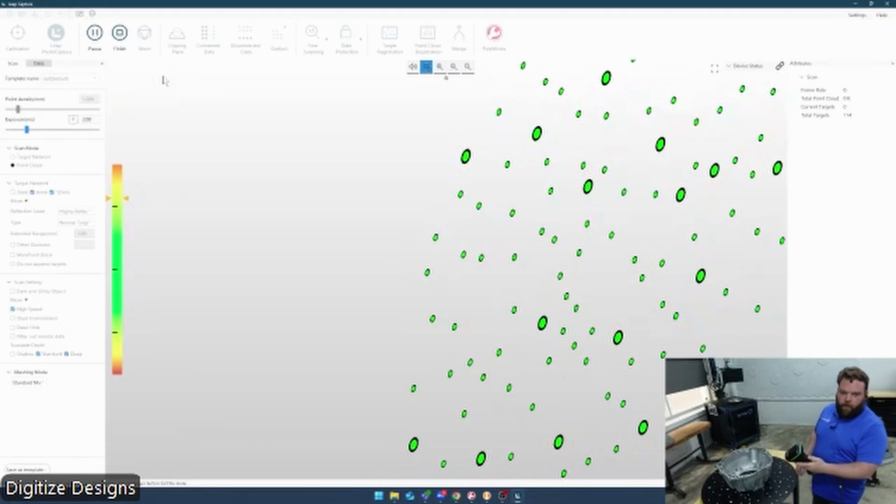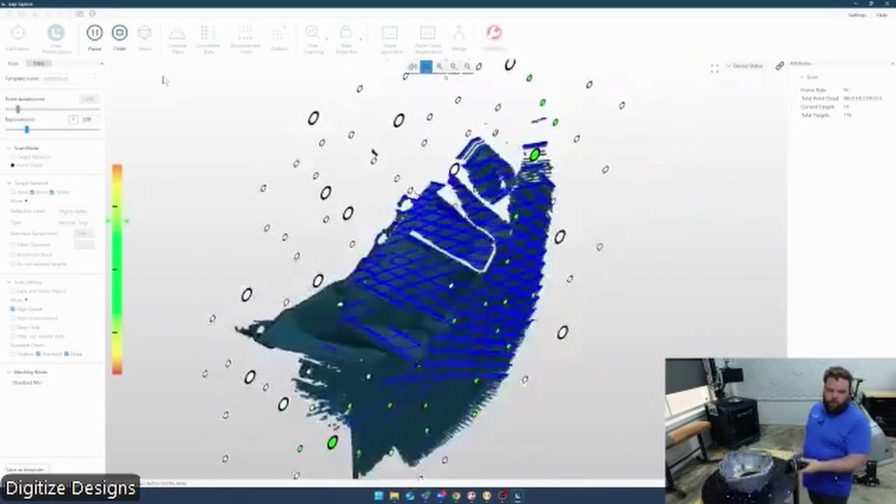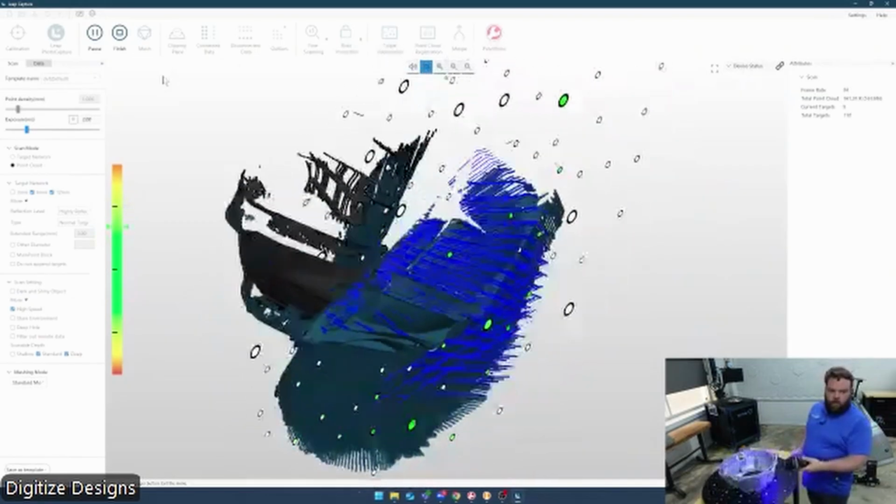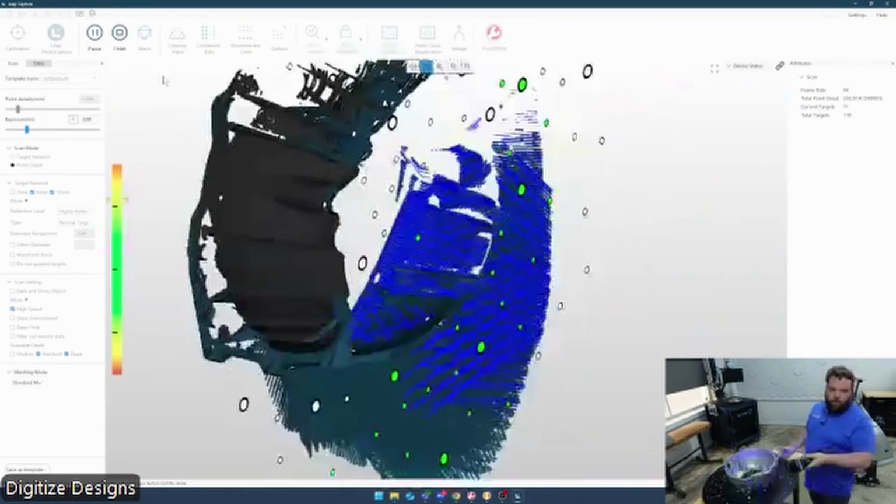This time I left out the background plane, so I'll show you how it's really quick to handle cleaning that up. If you forget that step, or you're scanning on a fixture where it doesn't make sense to use a background plane, it's still really easy to handle.